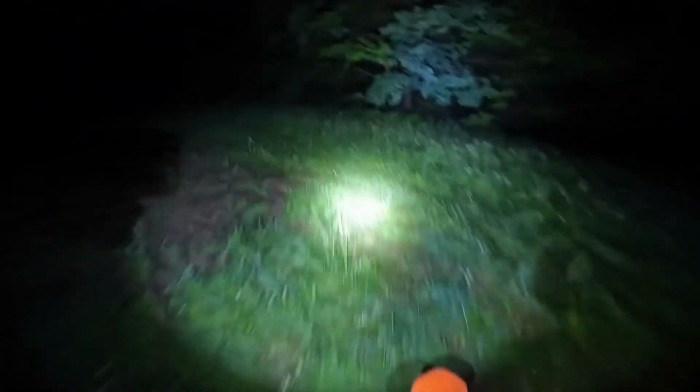That's not bad. Got deer out here. Don't even know what to do. Let's see if we can run that backwards.